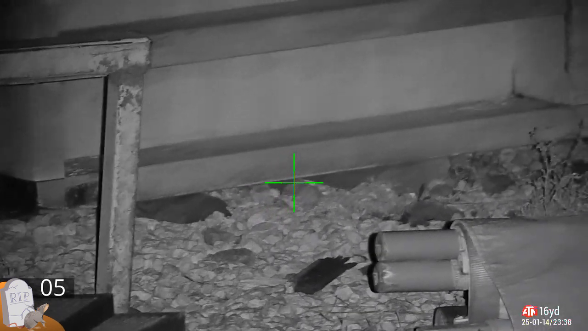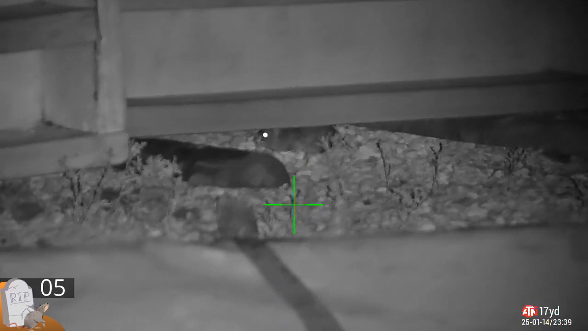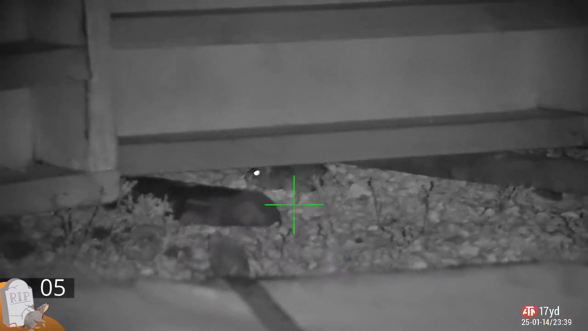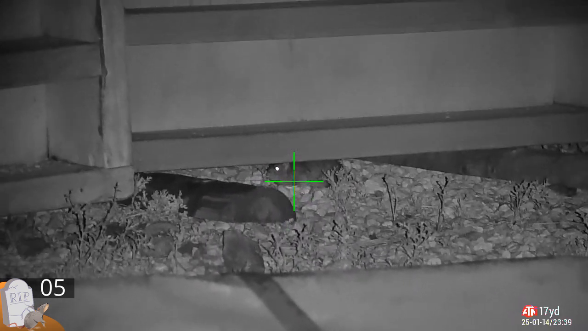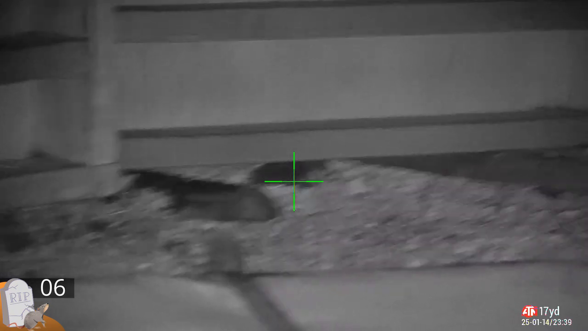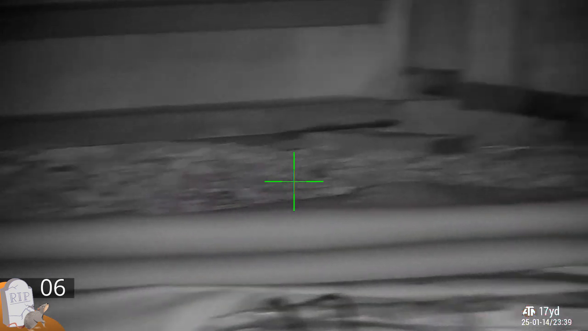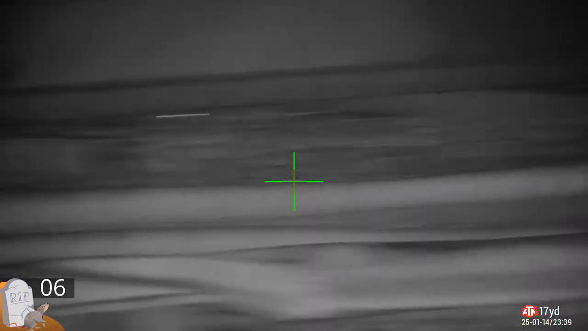Got some nosy neighbours. They wouldn't stick their head out far enough to be shot last time, but they are as soon as one of their buddies gets shot. They want to know what's going on. Sitting there quite peaceful, perfectly healthy till I came along. Now they all want to come out and have a look what's going on.